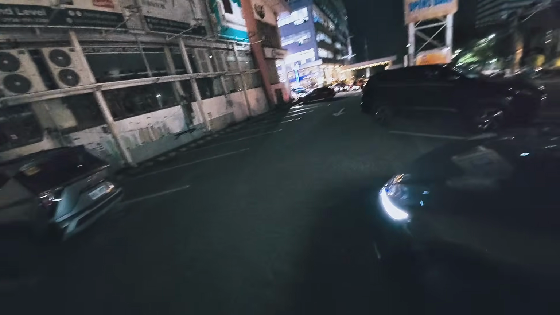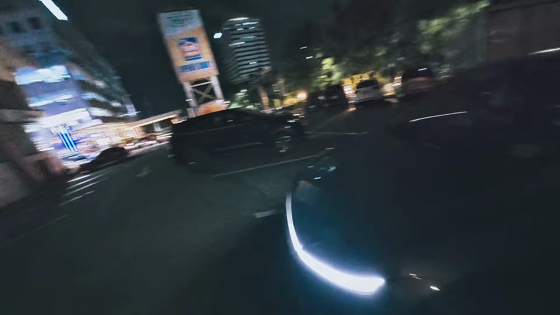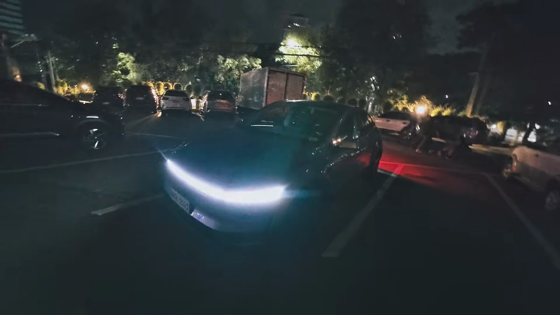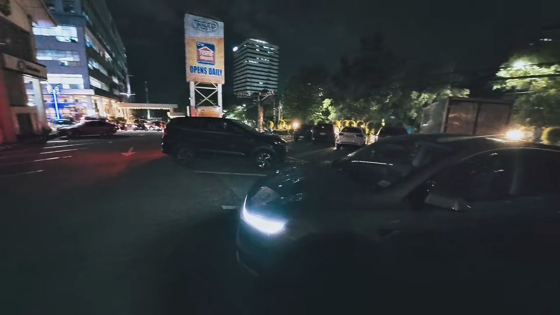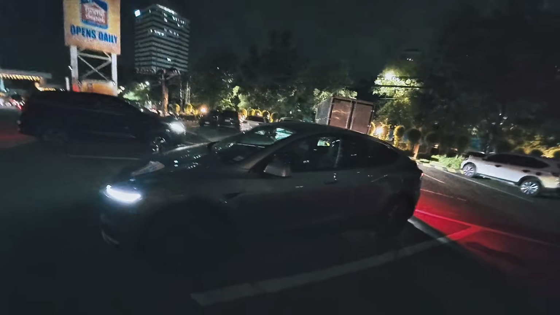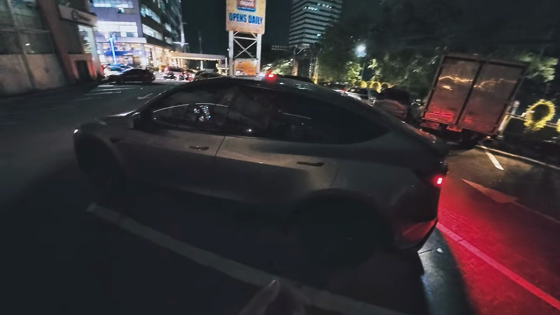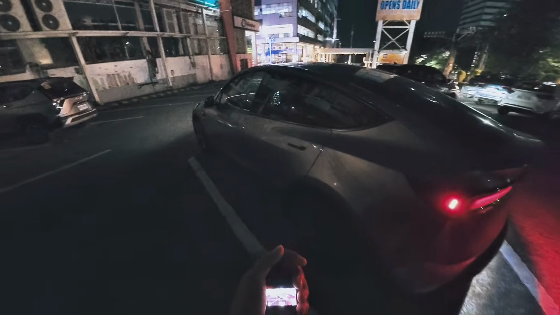Fun fact, it was even introduced here first before the Americans got it. Which gives me great confidence for Tesla Philippines, because the fact that they're giving us the latest and greatest models that they have gives me a lot of confidence in the brand. It doesn't feel like they're actually giving us these also-ran vehicles.